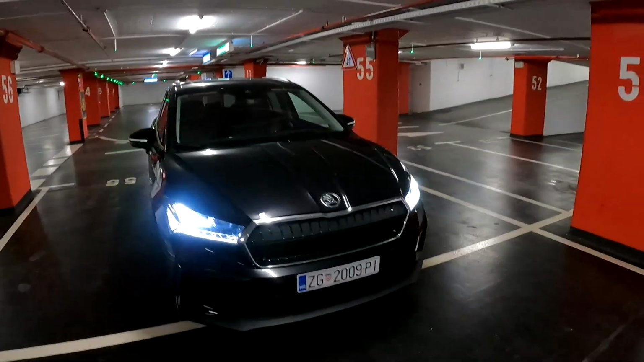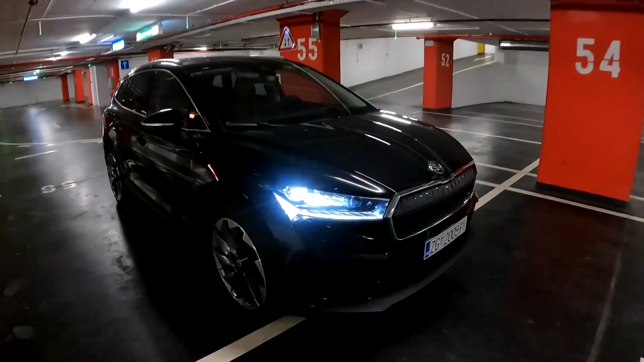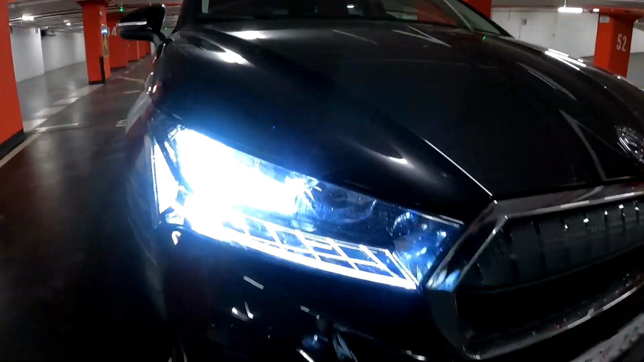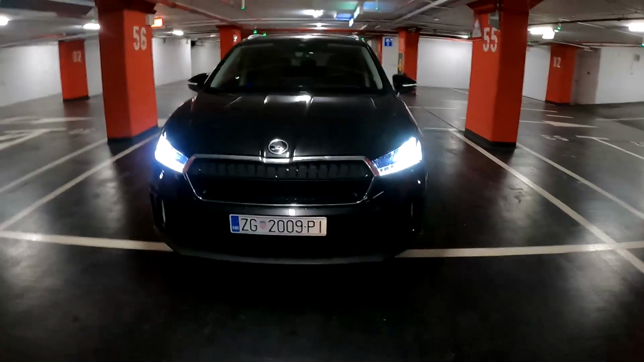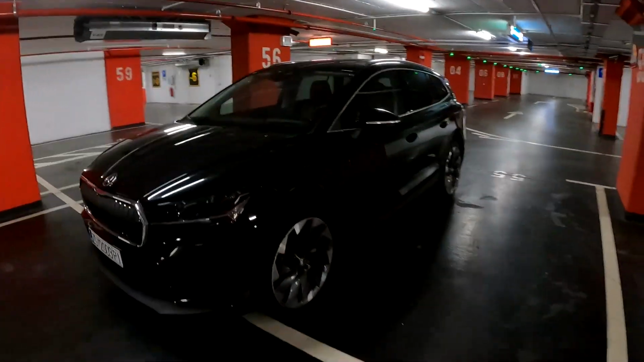Fully electric car, MEB platform and beautiful design. So here we have the metallic black example with matrix LED lights. We have a very aggressive looking front. I love this massive design and the side profile.